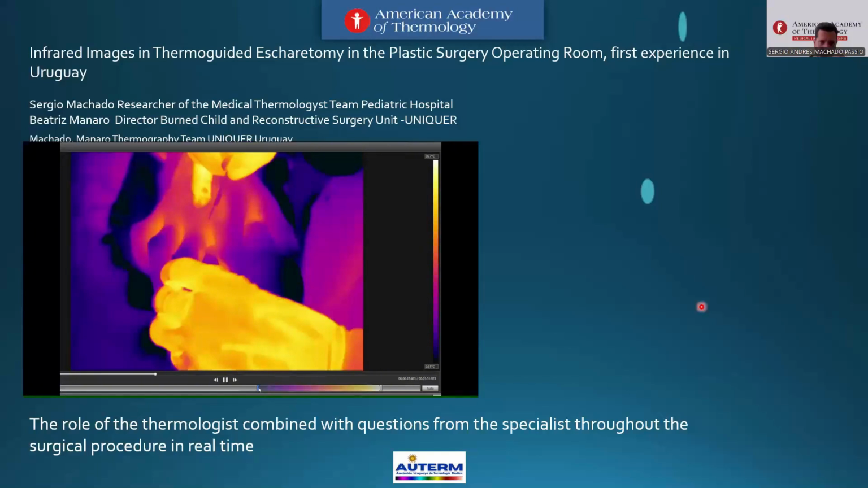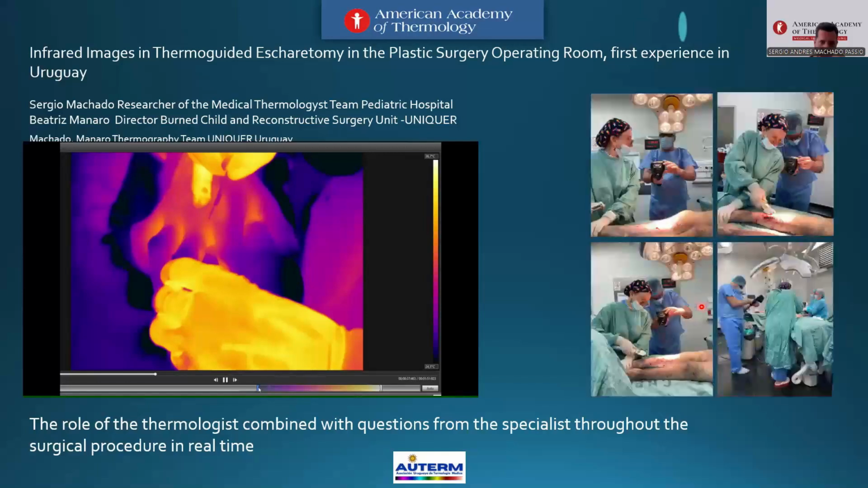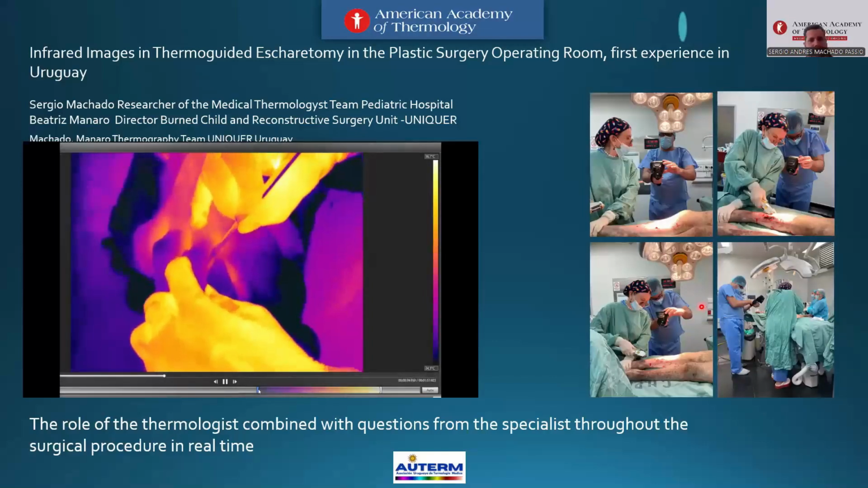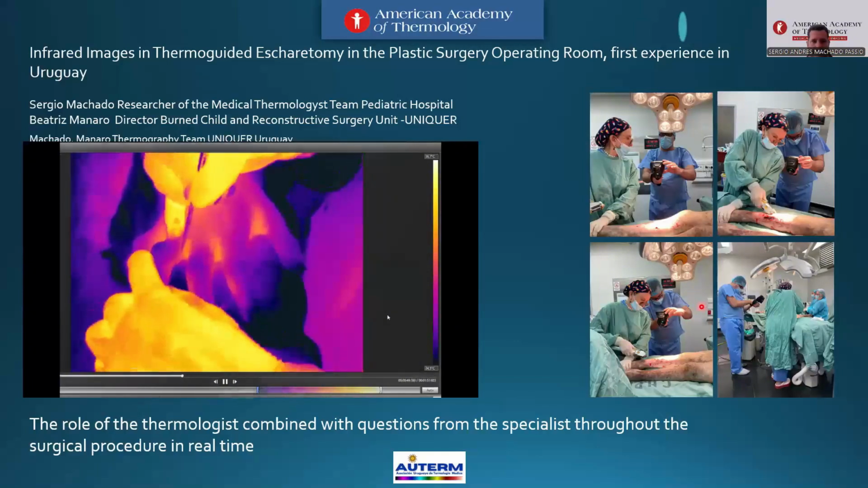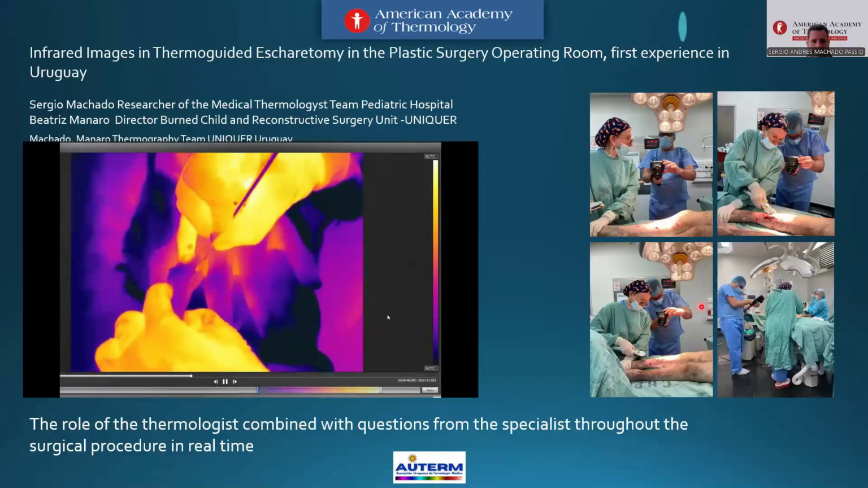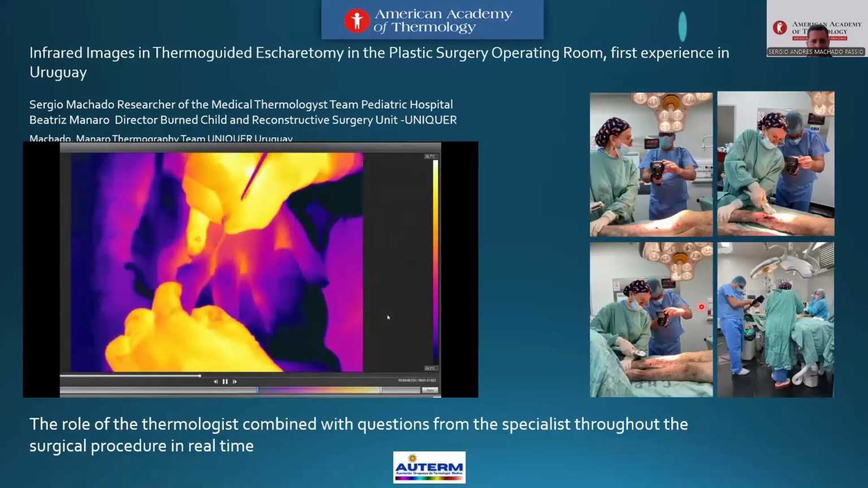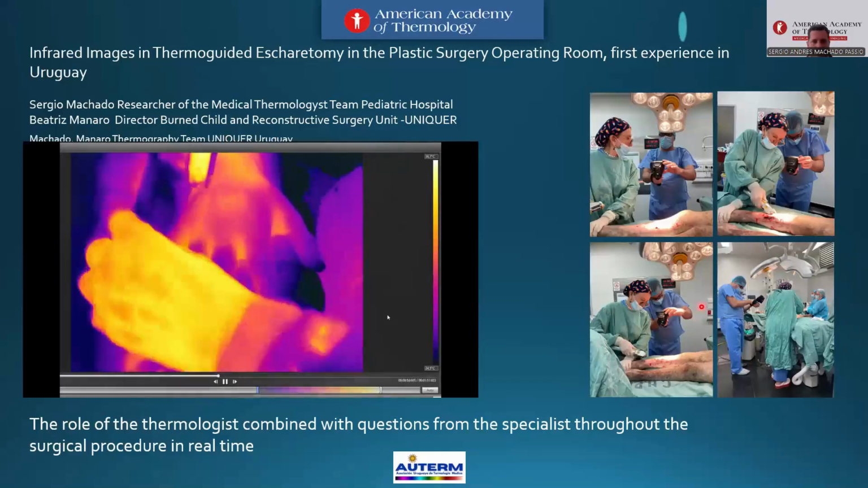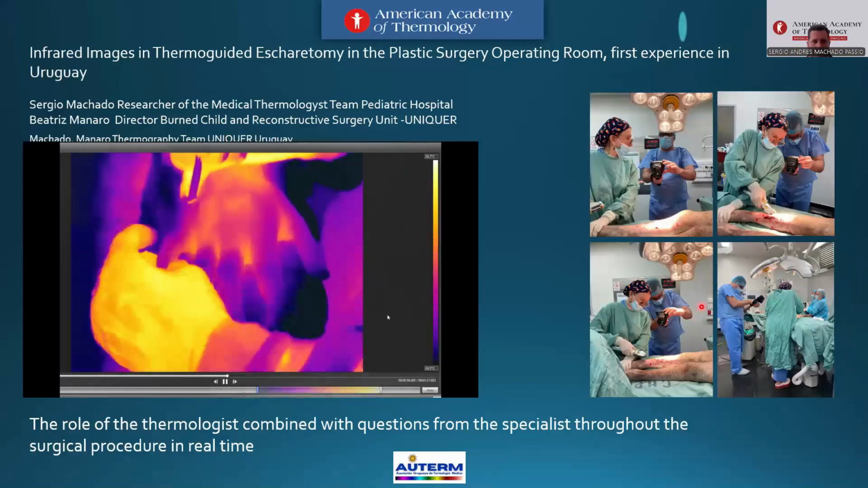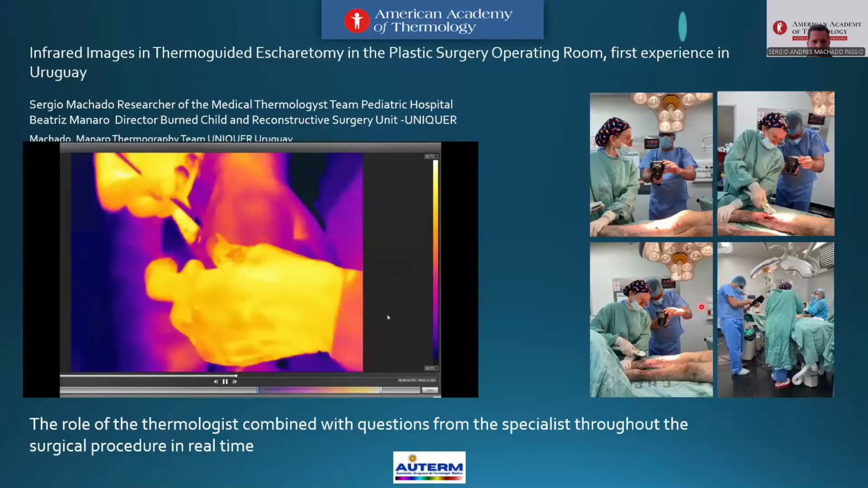Look at that. This is another application of thermography: decompressive surgery for compartment syndrome. In real time, look, we modify the vascular area for the hands. It is fantastic, and the surgeon looks at a visual TV inside the operating room.